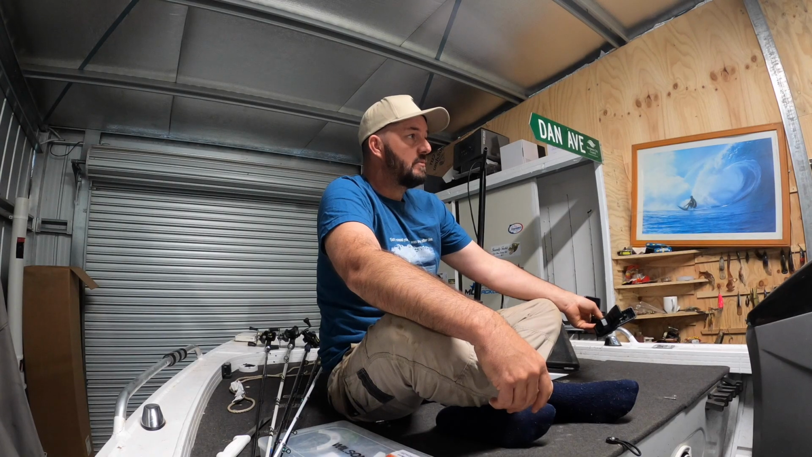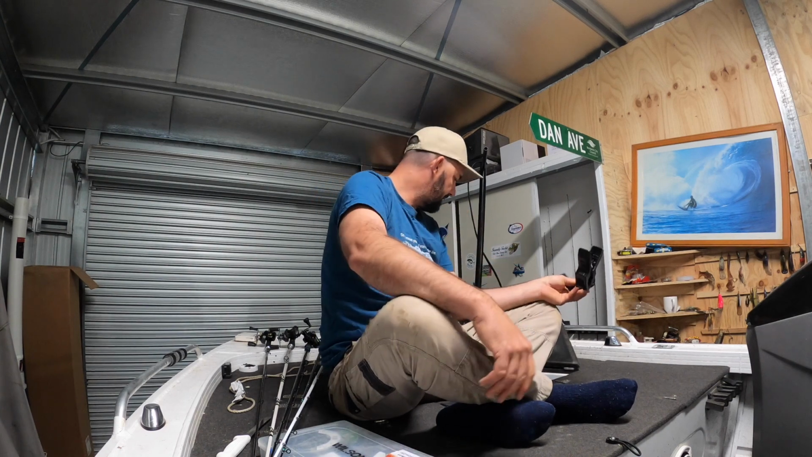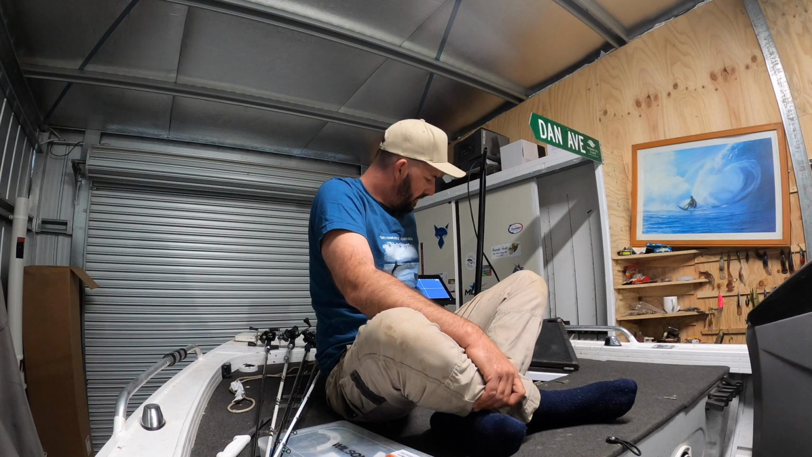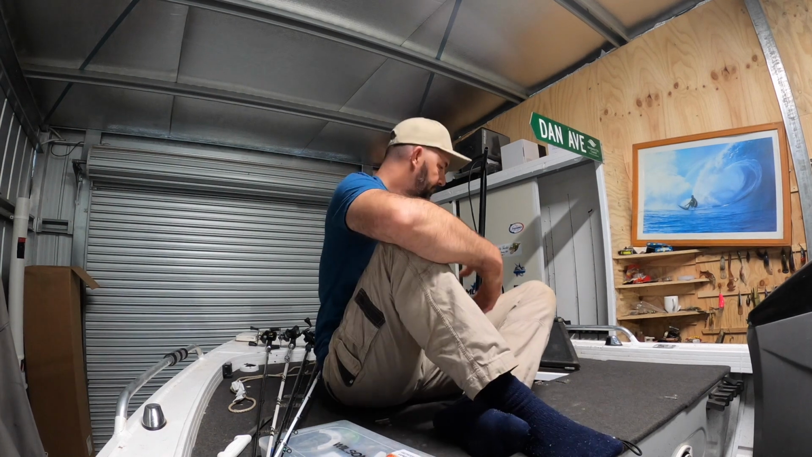Why would you need to get to it? I don't know. Maybe if you had trouble with it, you might need to get to it. But I can still access it there. I'd probably pull that battery tray out of the road if I had to do anything under there. But it's just mounted in there, out of the road.